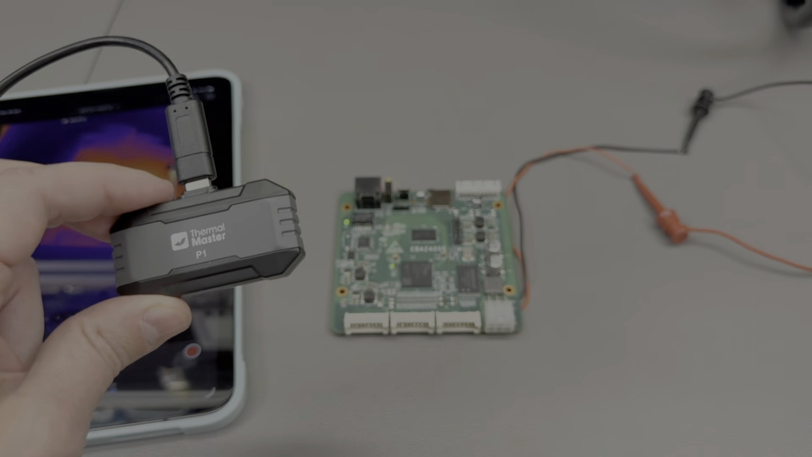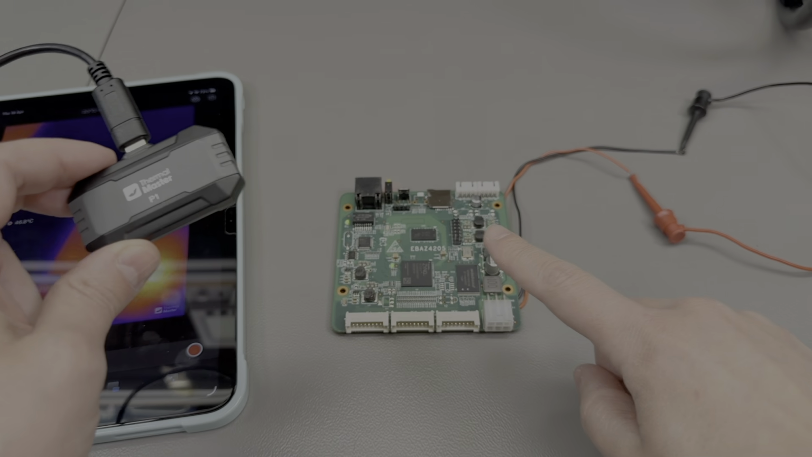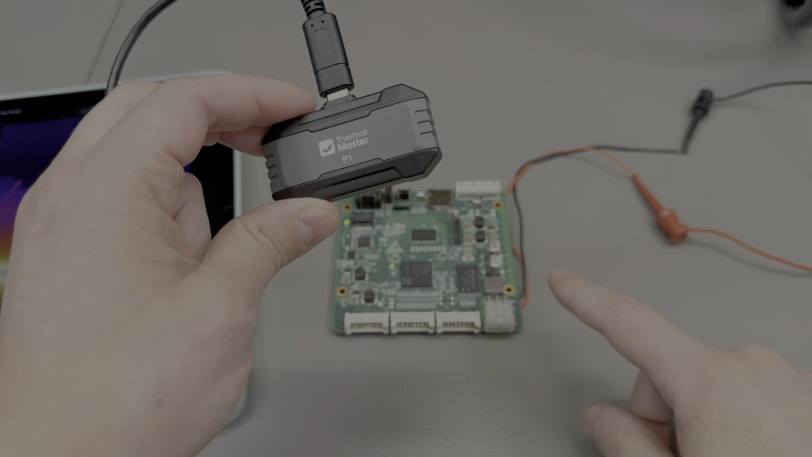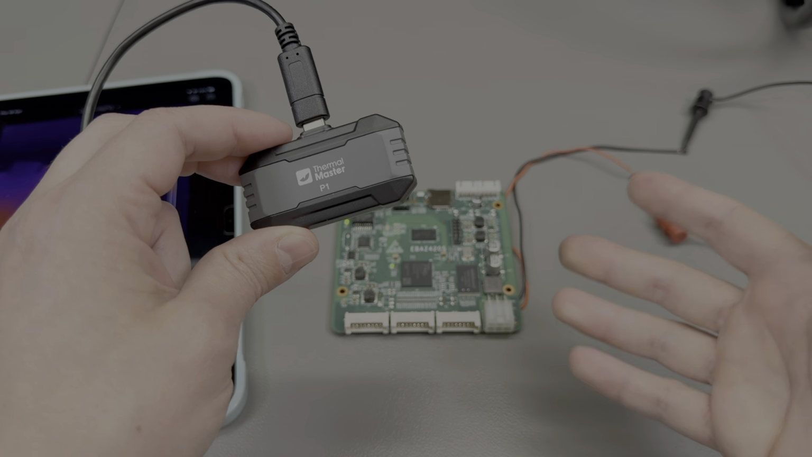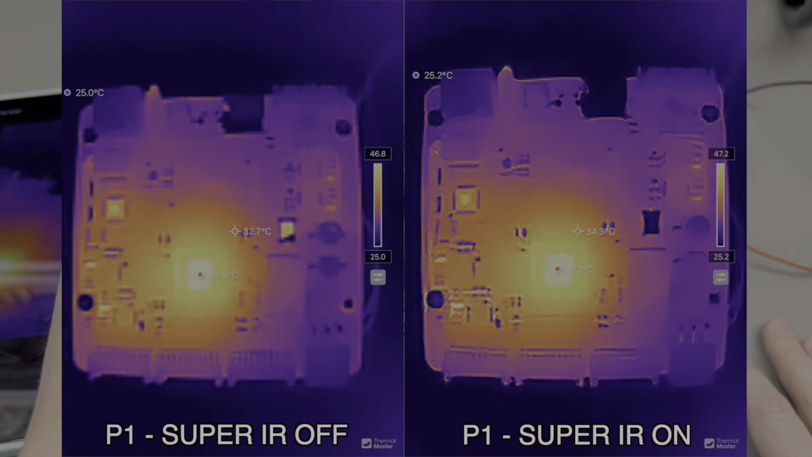So here is the type of image you can expect from this camera. For example, this is the PCB that I typically use for testing thermal camera capabilities. It's got an FPGA, some voltage regulators, and a bunch of small 0201 and 0402 passives, which is pretty much the typical stuff that you might work on during a PCB repair.